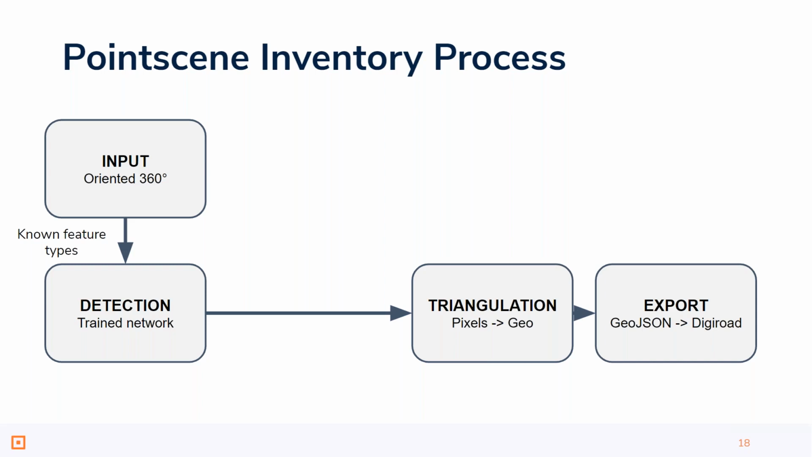So in case we have previously known types, we can just use the detection tooling with the trained neural network, and then when we have detected all the features that were supposed to be detected, we are triangulating those observations into geographical coordinates from the individual images.